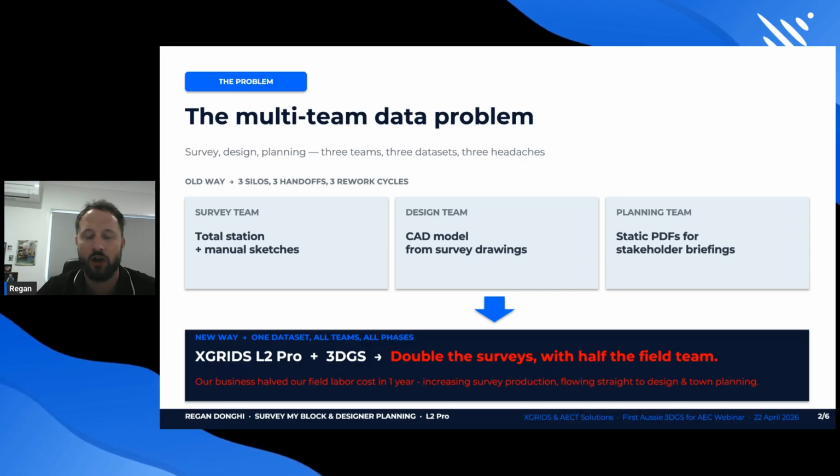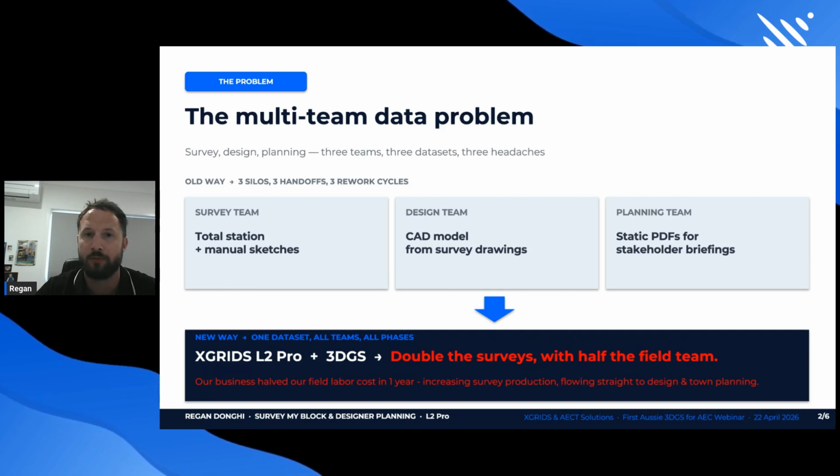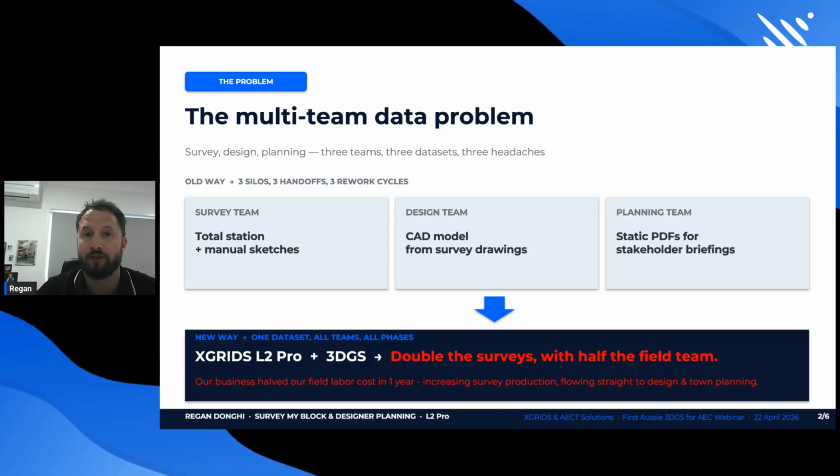Looking back at output history from the Survey My Block sales department, we've essentially cut the field work in half by having one surveyor capture all of our detail and contour surveys specifically.